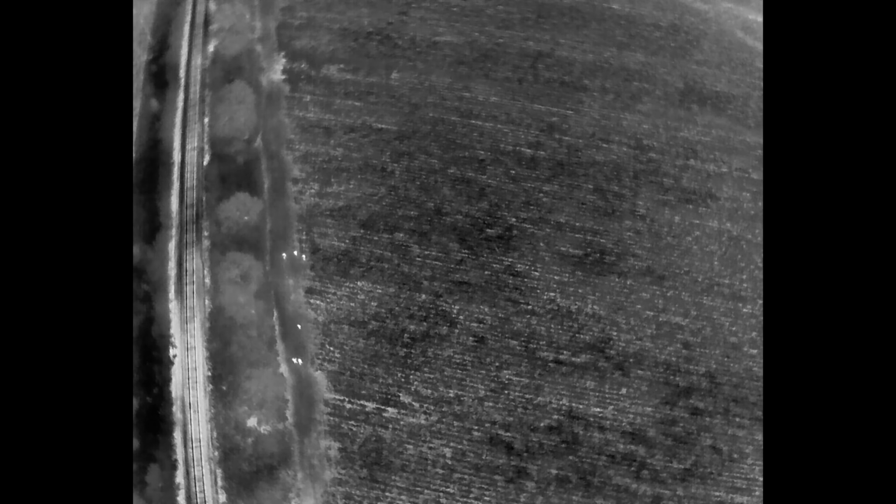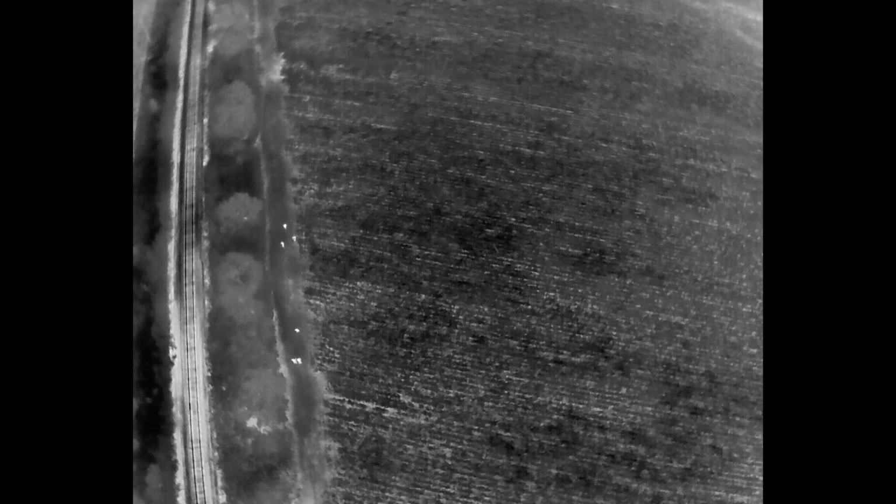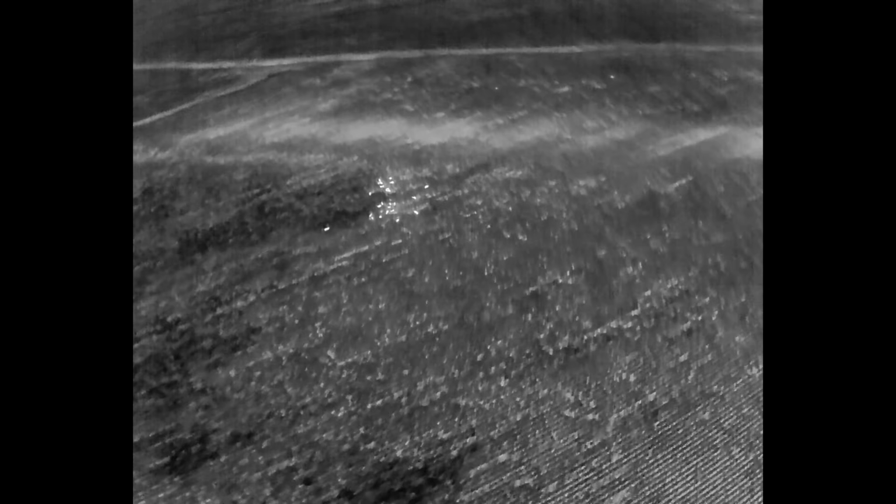Now, one thing that you're going to notice with this group of pigs is that they split off into two different groups, but I'm going to focus on the first one that's going to come off to the right side. Those are going to be the primary targets at the very beginning.